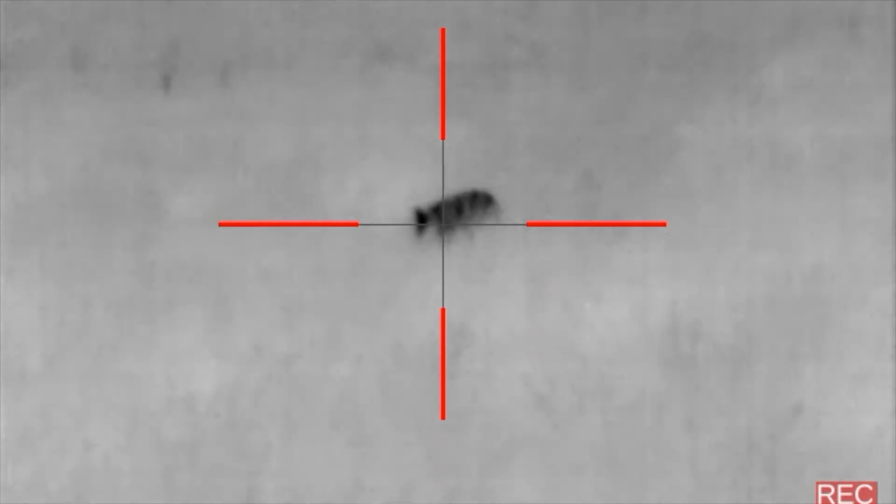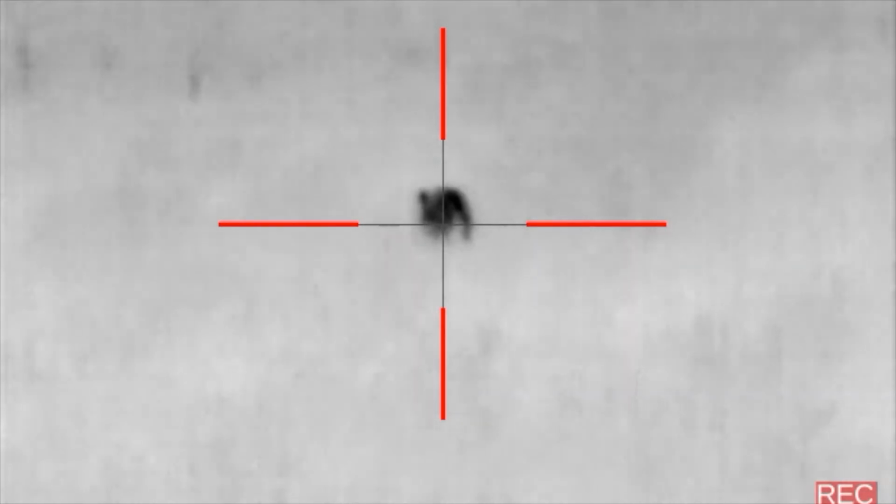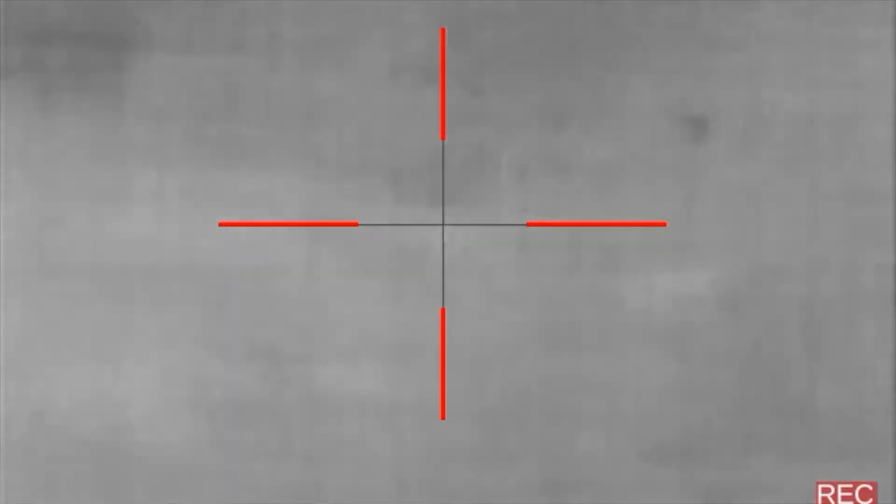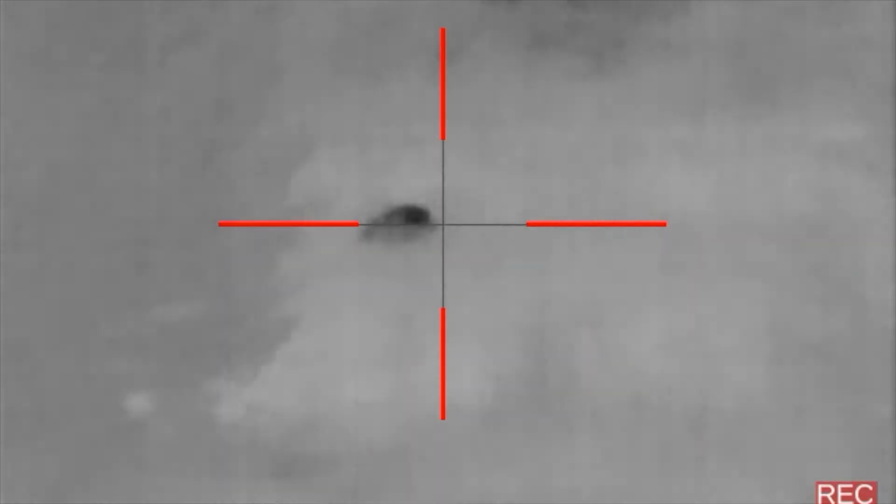This grass was pretty tall, so I still wasn't 100% sure that it was a hog instead of like a calf or something. And I waited for a long time just to make 100% sure of what I was shooting. Anyways, got a good shot opportunity. I hit it once, hit it again on the run, cleared some trees, hit it again, and I'm pretty sure it went down. I kind of heard it kicking around in some brush over there.